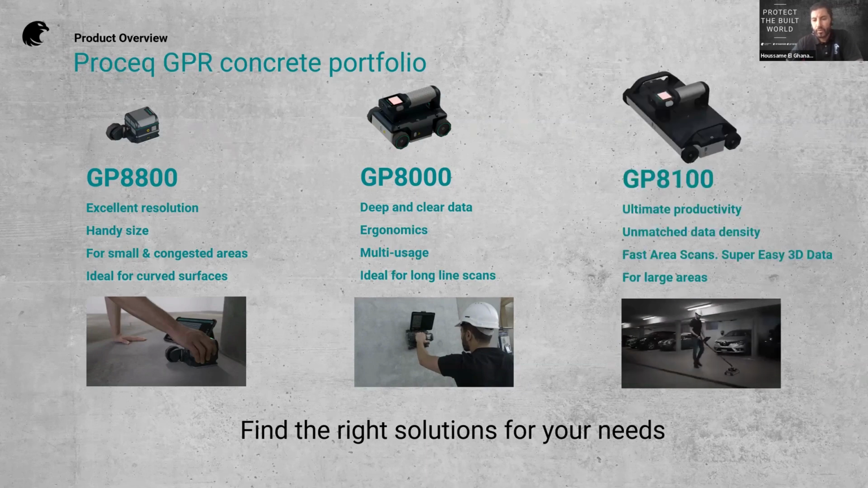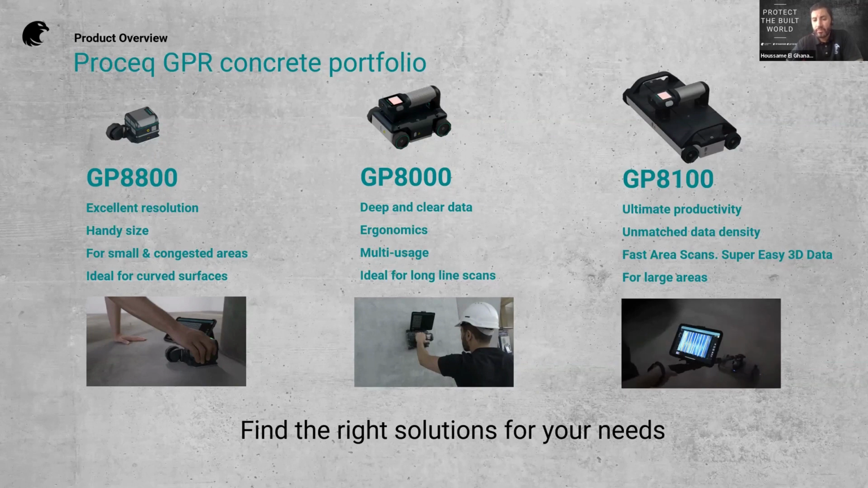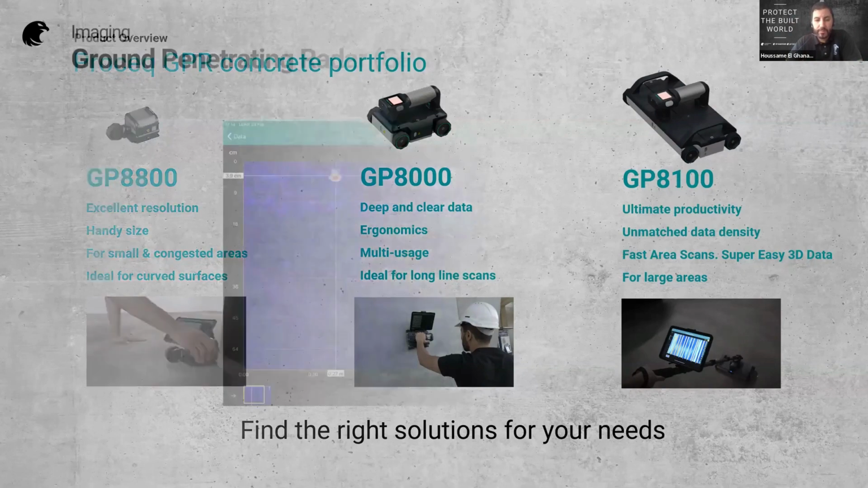And for really ultimate productivity, also for beginners, because they can have an image directly, I really suggest the GP 8100 with 6 line scans in one scan. Telescopic mode, of course, you can use it.